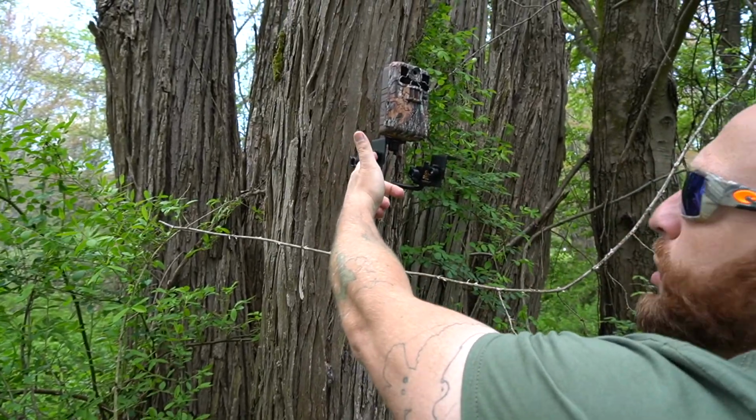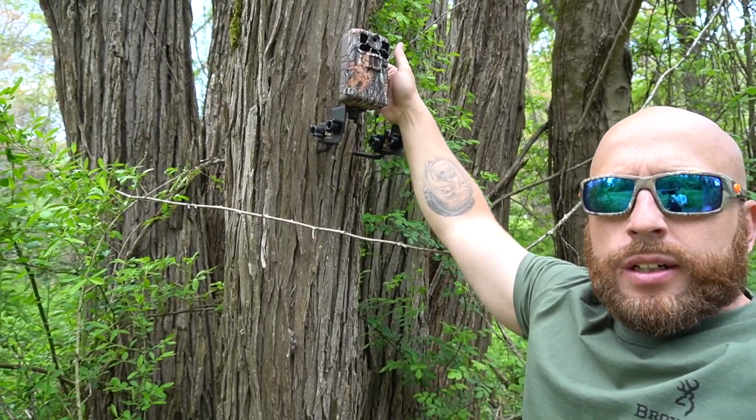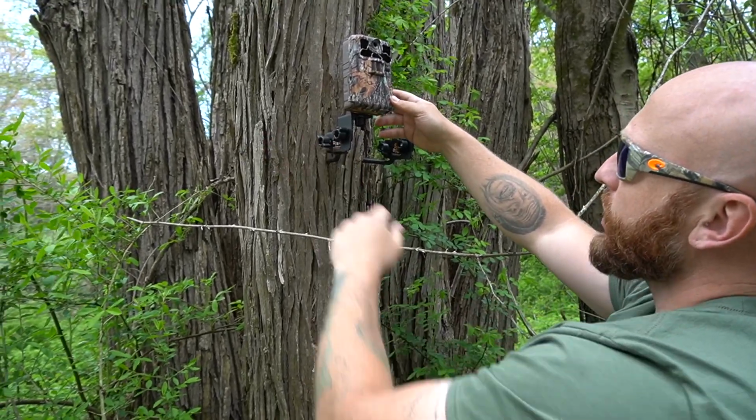And then I have this one locked already to shoot right down the trail we walked in on, but you can adjust this for up and down tilt, and then this knob right here, left or right.